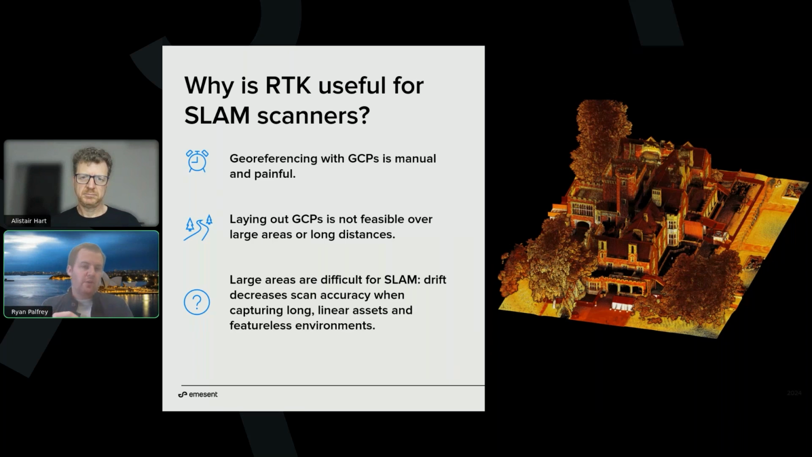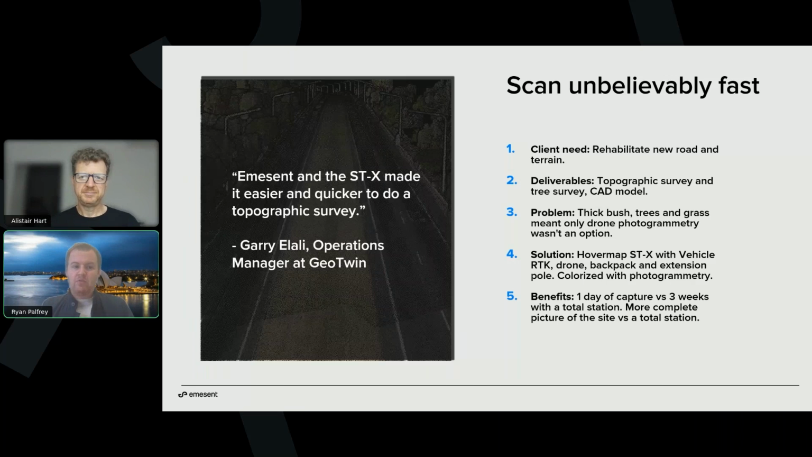And we see lots of folks using that, what we call mixed GPS or indoor-outdoor use case, combining the best of RTK and the best of SLAM together. And we're seeing some really great results. So one of our clients, Gary from GeoTwin down in Sydney, he needed to do a topographic survey and tree survey and a CAD model of a 2-kilometer stretch of road down in Sydney.